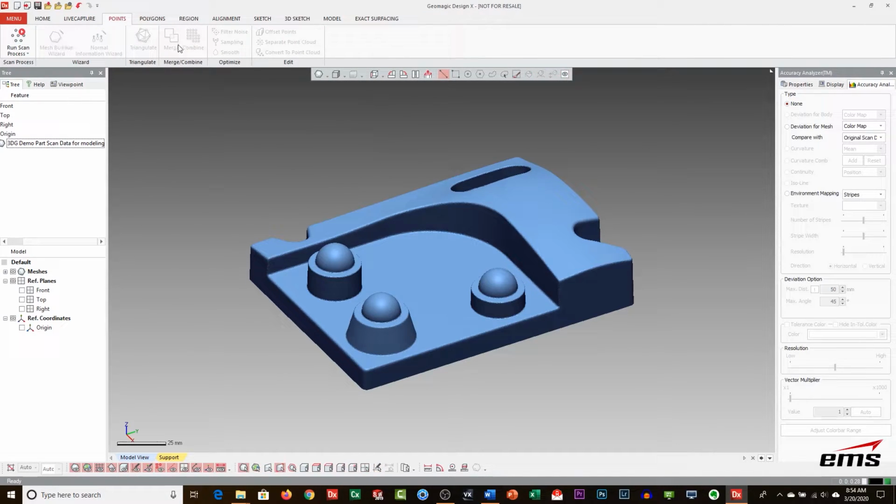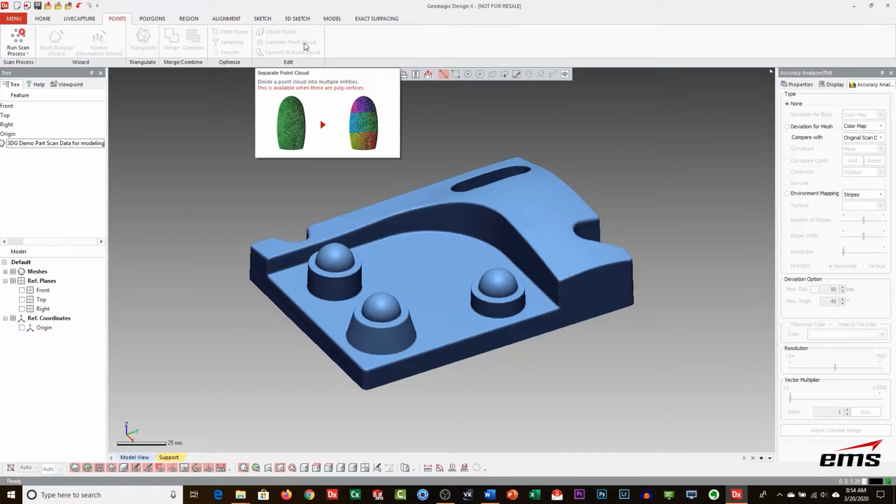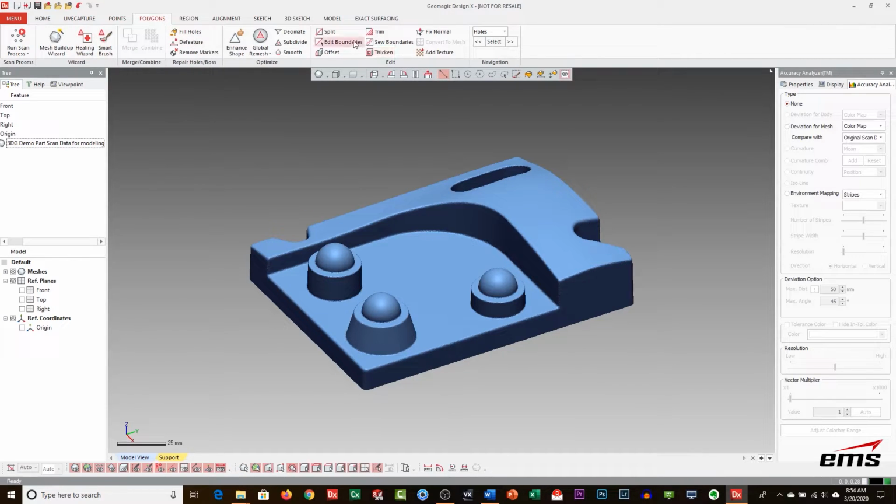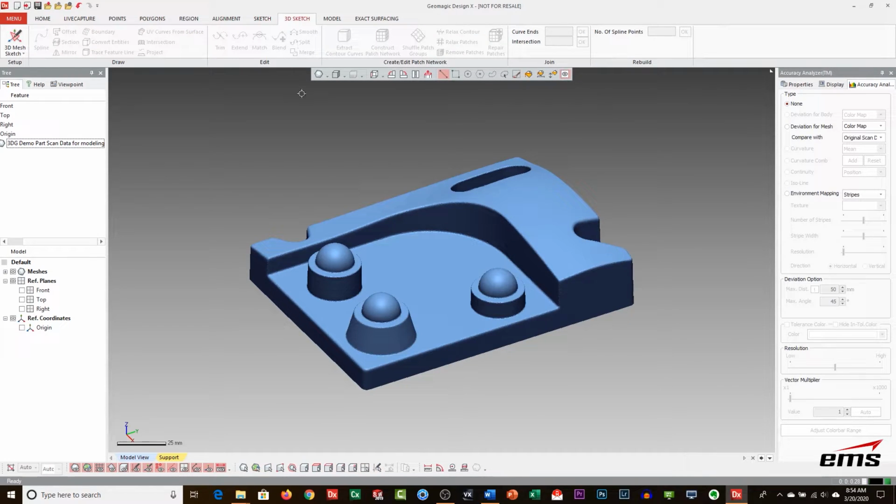It's got tools for working with point cloud data, which we're not going to get into today, but certain types of scanners work in point clouds. So it's got all kinds of tools for that. I mentioned the mesh editing, and just, again, 3D sketches, all kinds of very deep product, very robust. But today we're just going to focus on this workflow.